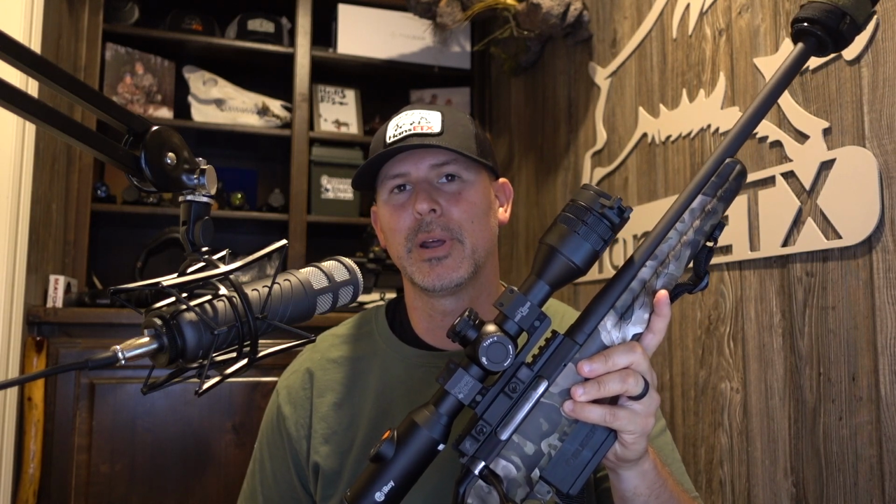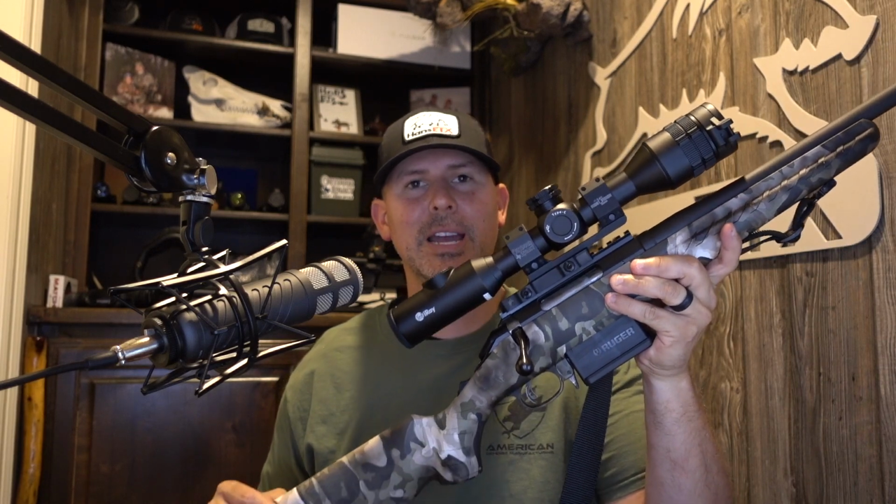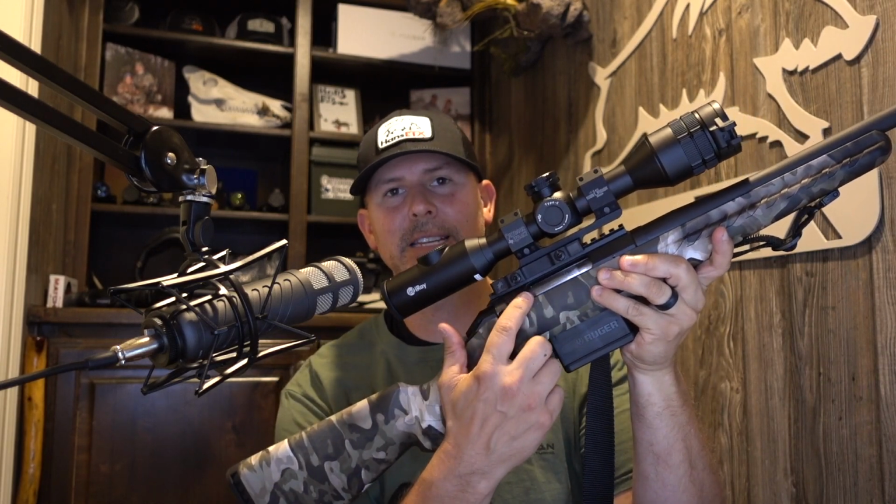Now, I want to get into the specs very quickly, but before I do that, I want to talk about how to mount this scope. I've been hunting with this thing on a Ruger Predator, a modified Ruger Predator 6.5 Creedmoor. As you can see, I've got this mounted all the way back on top of this Picatinny rail. You need a Picatinny rail to mount the scope, and I've got it set all the way back on that.